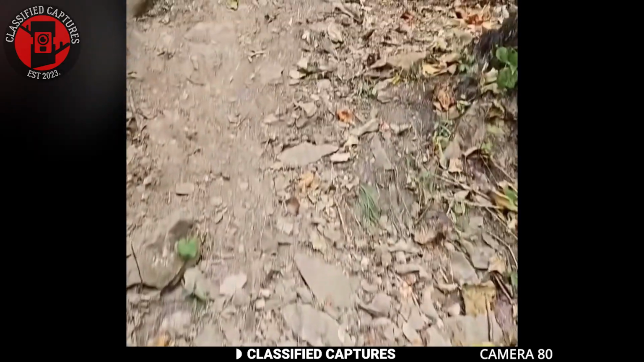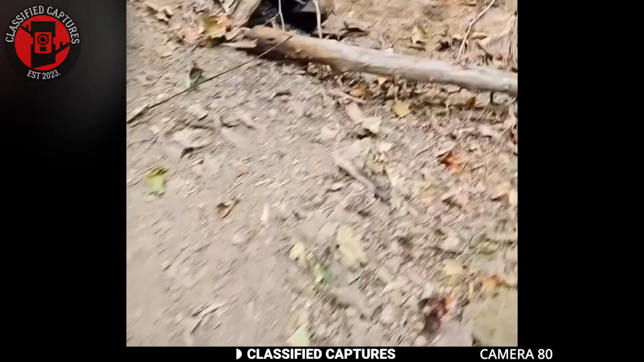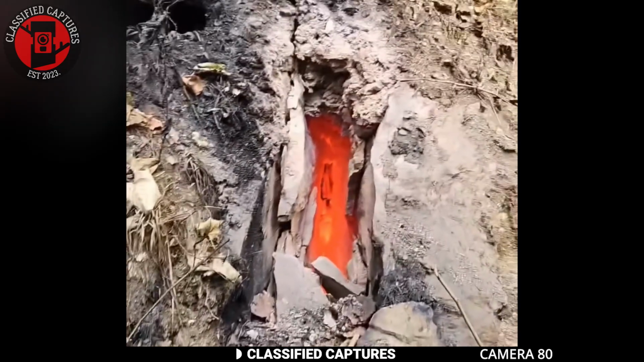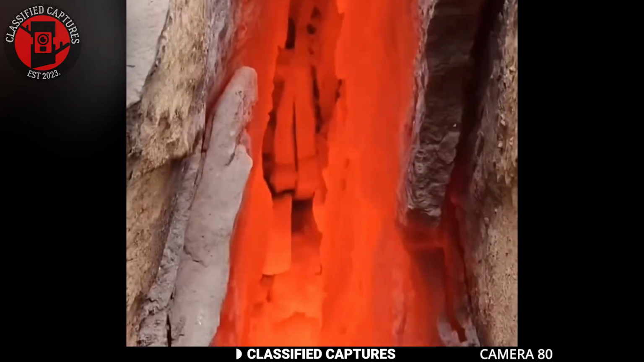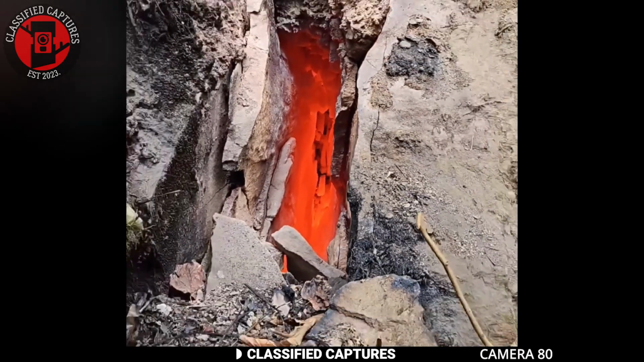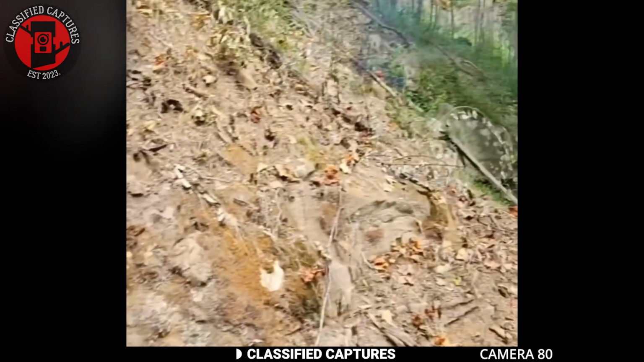A man is out for a hike, enjoying the peace and serenity of the woods when he stumbles upon something truly bizarre. Nestled among the trees is a rock formation, but it's not just any ordinary rock. Inside the rock, there's a fire burning. There are no visible flames, but the rocks are glowing red hot, and smoke is seeping out from the sides. How could this be happening? Fires don't just ignite within rocks, do they?